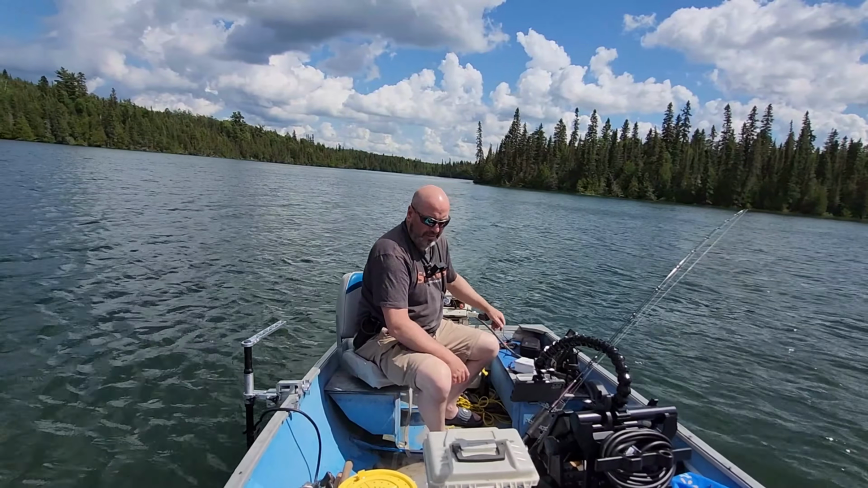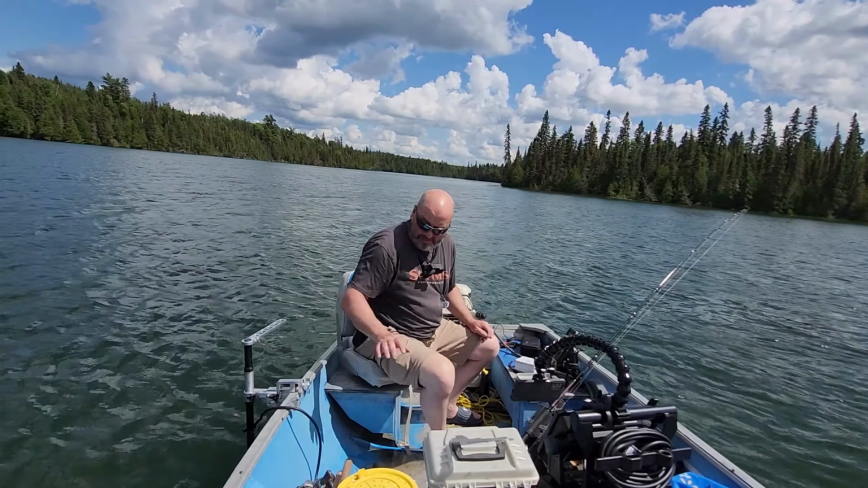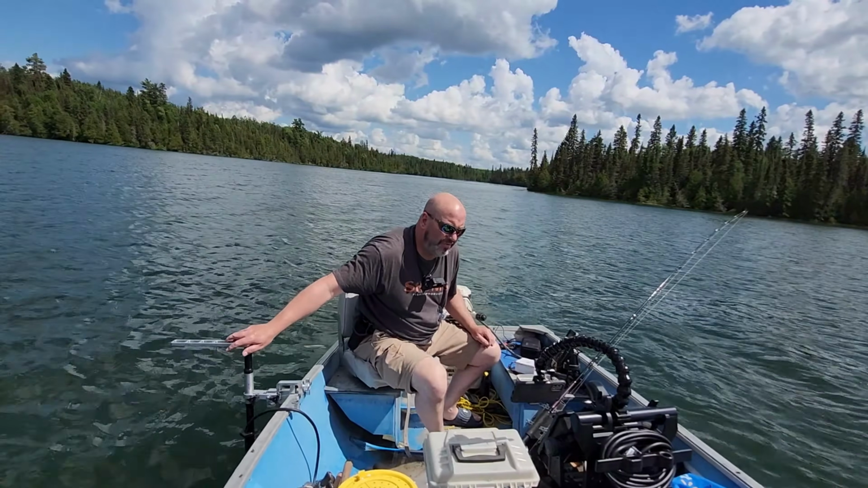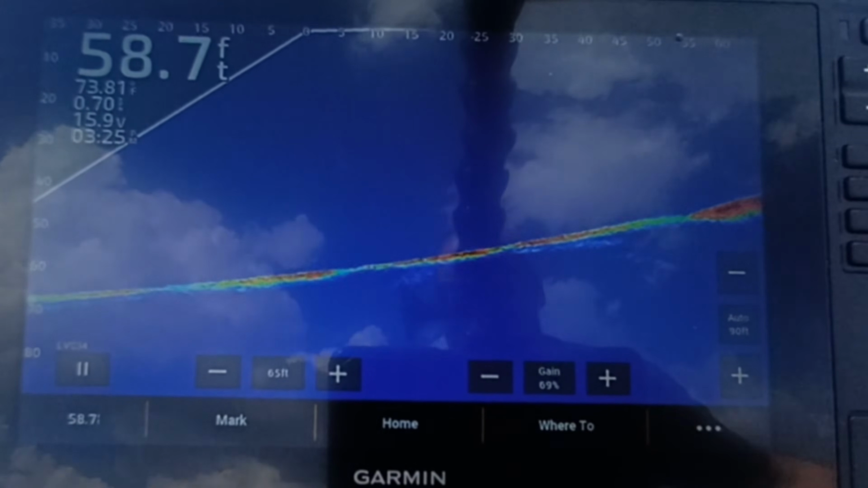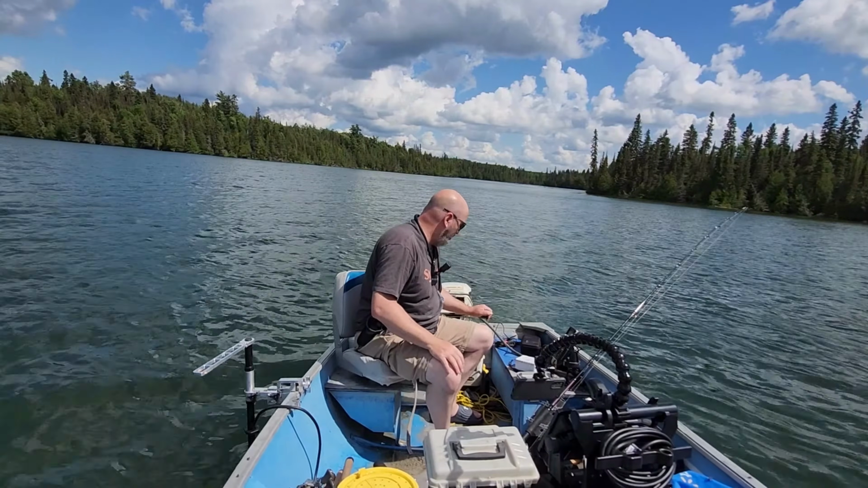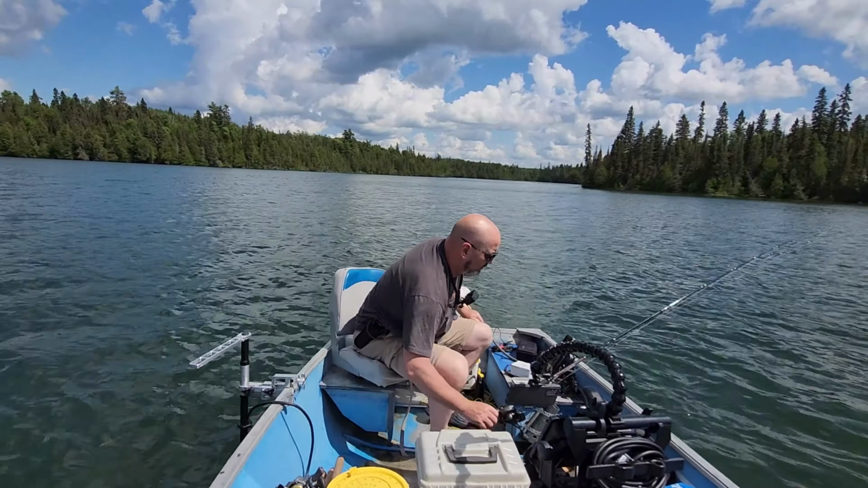All right, we got the Livescope set. We got the camera rolling on that. We're gonna be pointing it back. Let's see if we got anything around here. Doesn't look like it, eh? Okay. We'll get the bottom bouncer set.